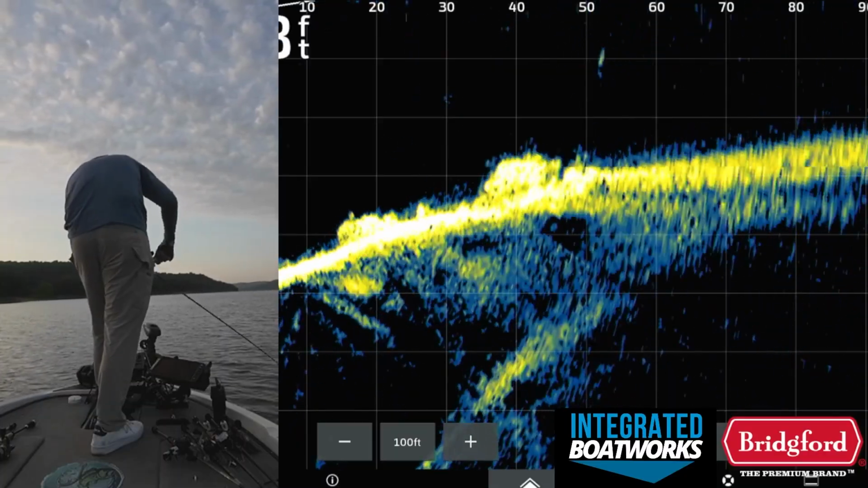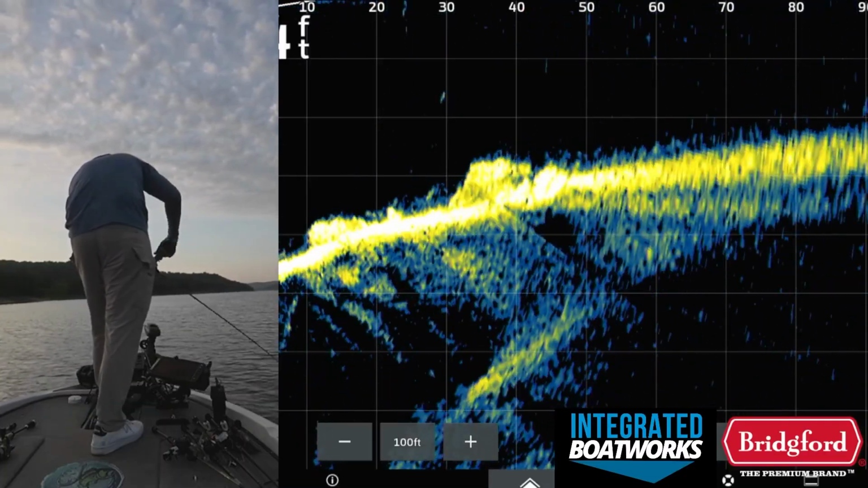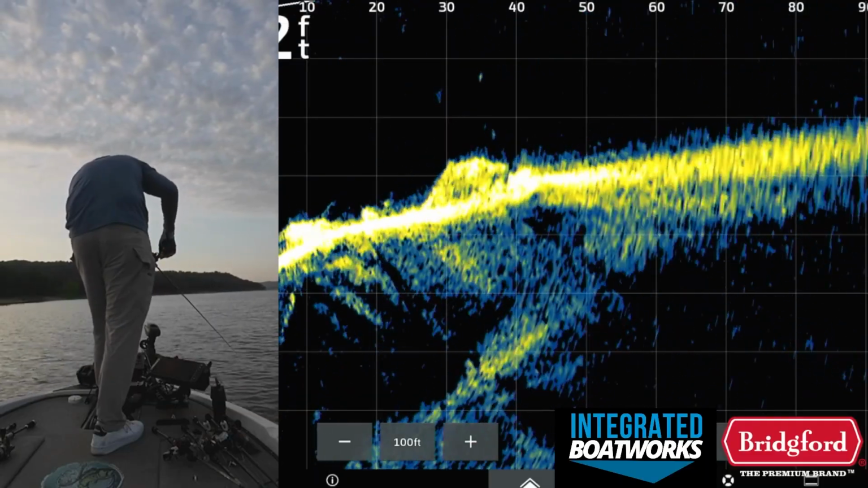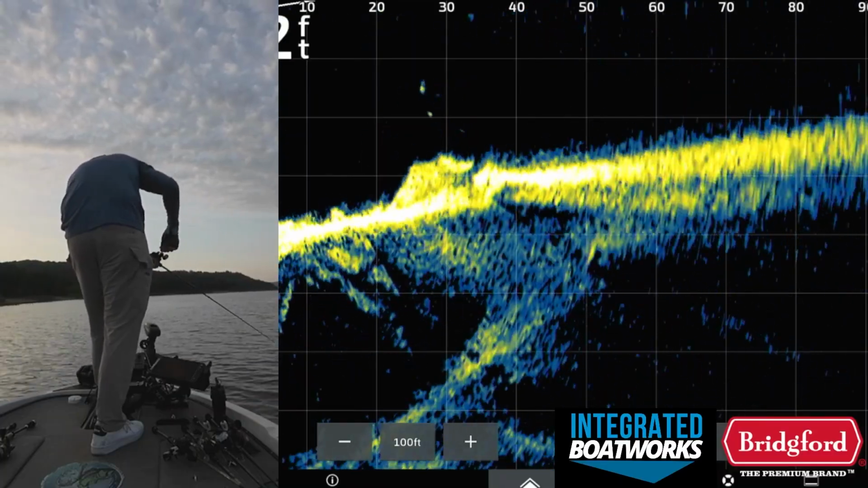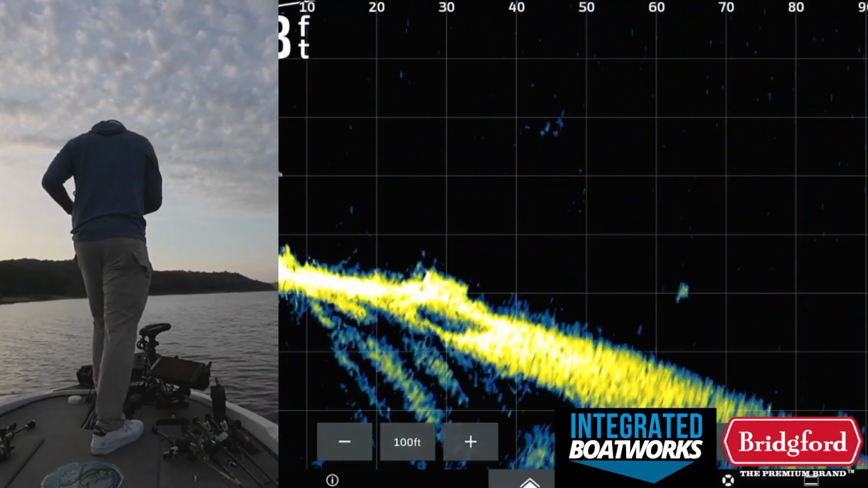So, my jerk bait 50 feet out. There's a bunch of fish down there. See if we can pull one up out of those rocks. One's coming up for it right now out of the rocks. The ones that are willing to come out of the rocks are usually easier to get to commit. Those are very small fish, though.